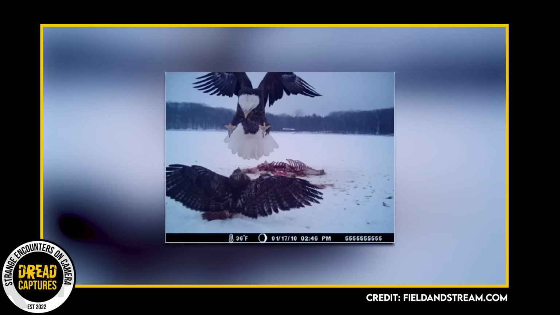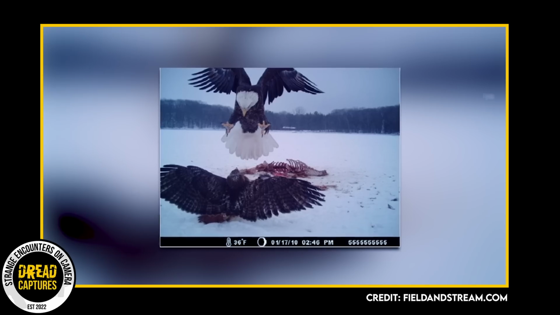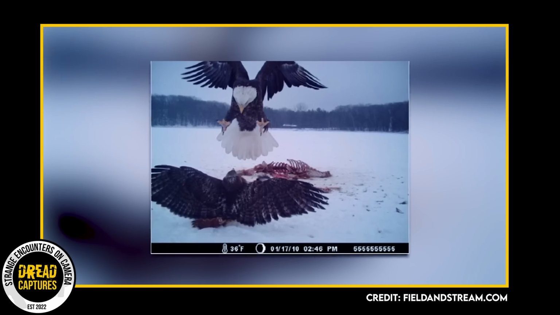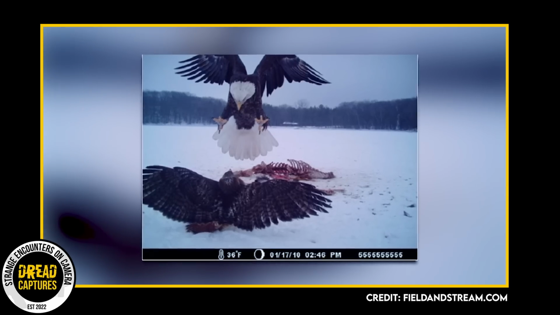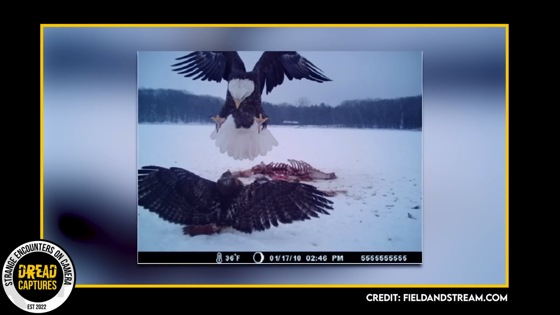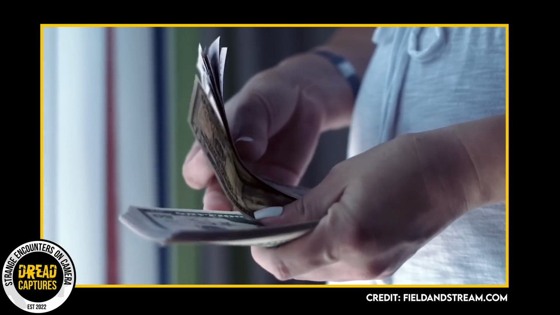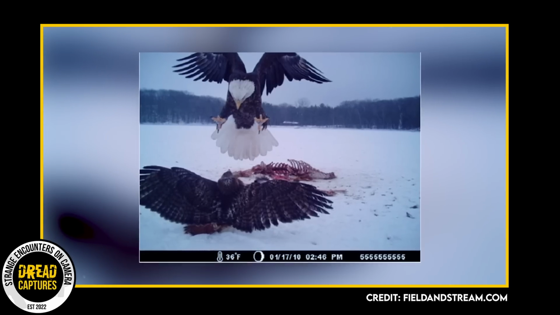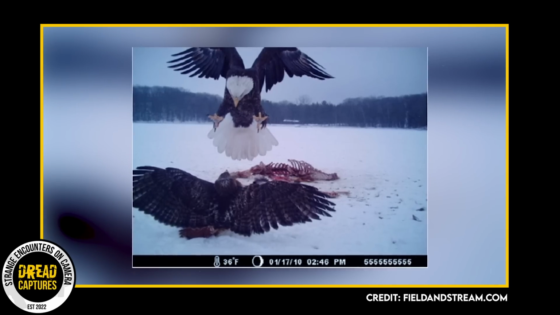Another incredible angle captured by a game camera. An adult bald eagle seems to be claws out on his way down at this juvenile bald eagle. Those talons are impressive. Food is the currency in the wild. It's like money to people. It can make animals do some crazy things. I wonder if these birds are family.